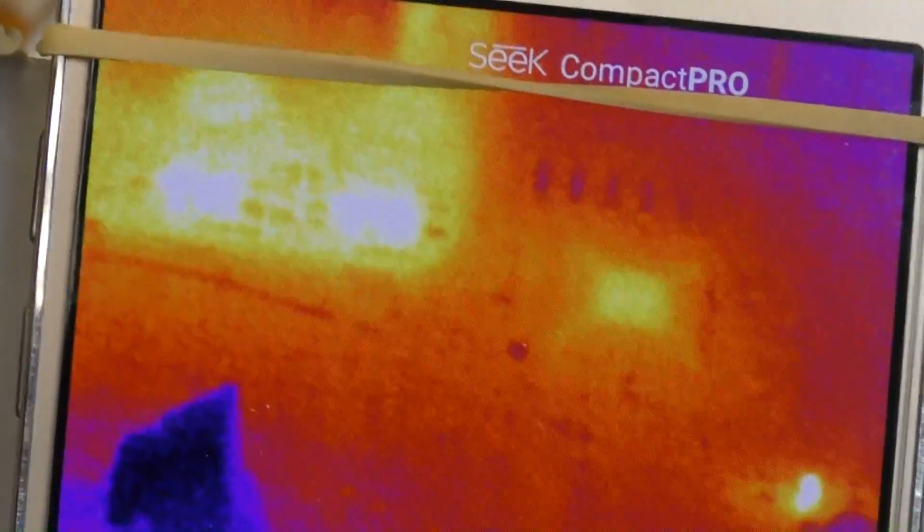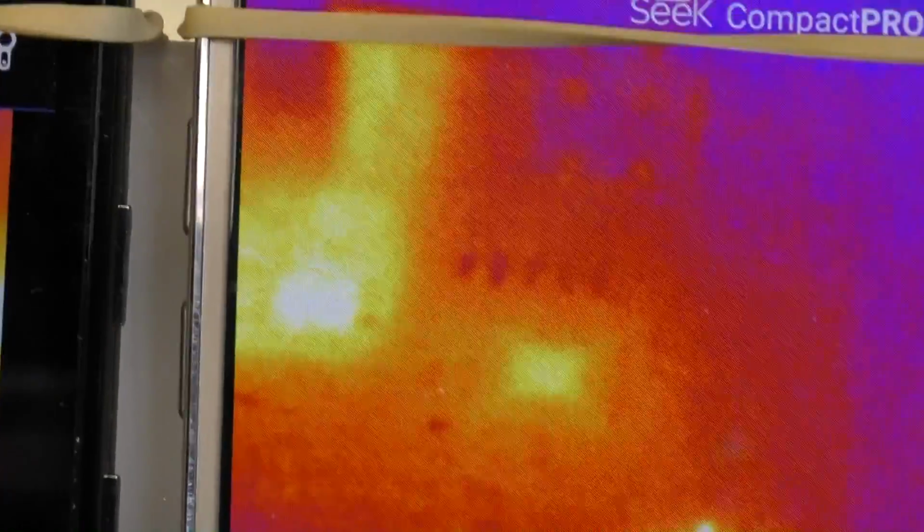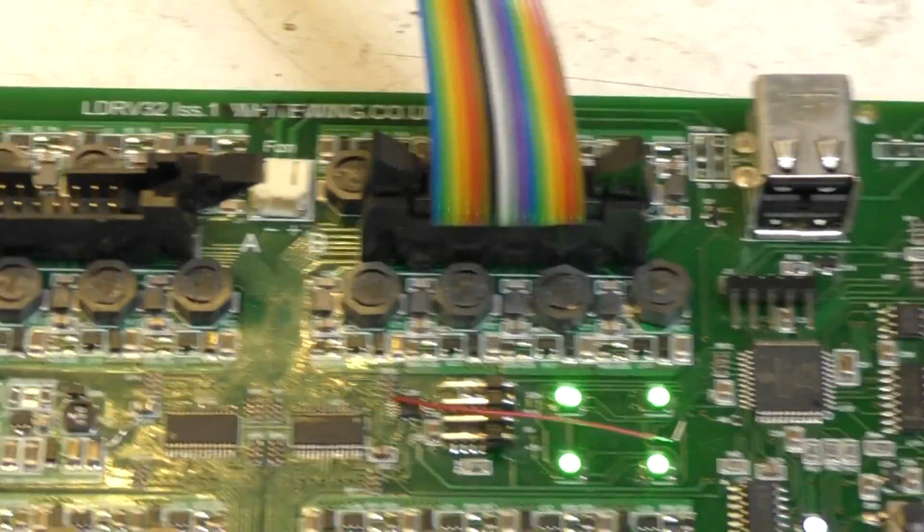Although of course you can use external lenses, which aren't particularly expensive. If you're always doing nothing but this, it'd be worth getting another lens and making up a lens holder for it. But the image quality on that is still nowhere near a proper 320x240 like the modified E4.